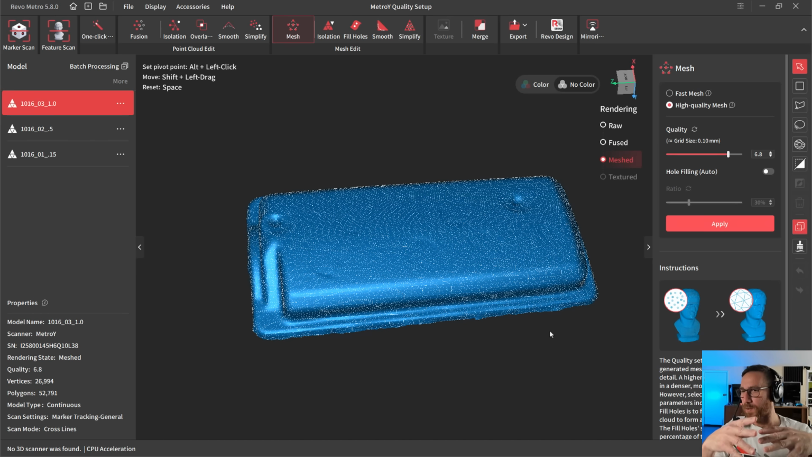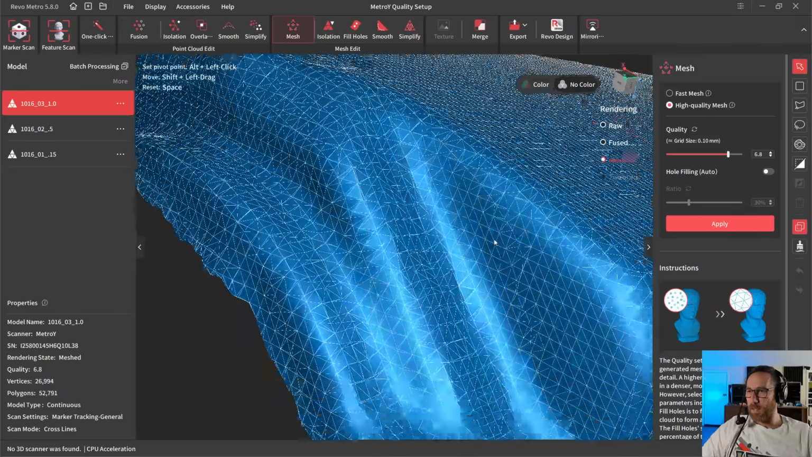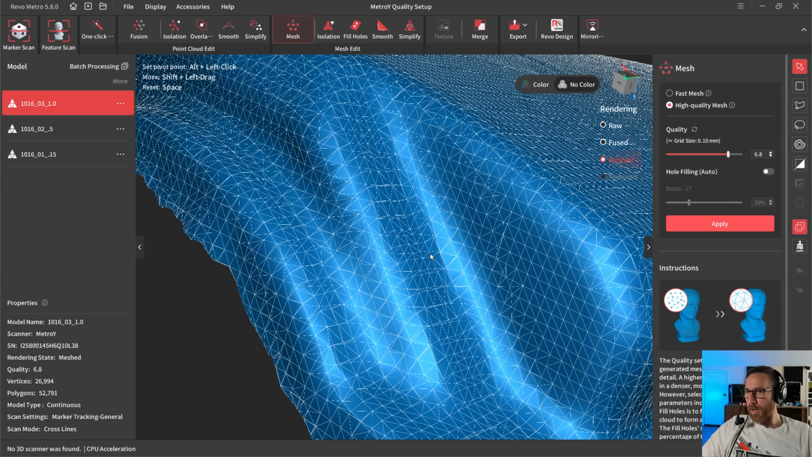It needs to guess what was there, because we basically have points that are a millimeter apart, and we're saying we need to make a grid that is 0.1, a tenth of that, and it has to guess what's happening. So if I zoom in, like in this corner here, it's basically trying to figure out what happened here.